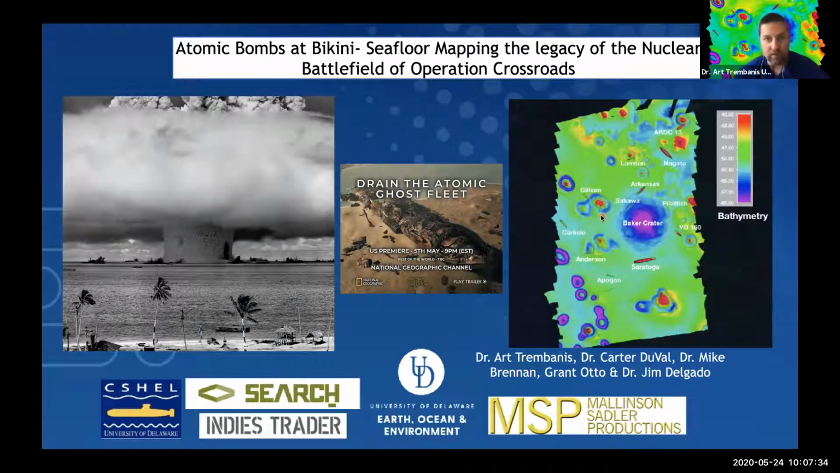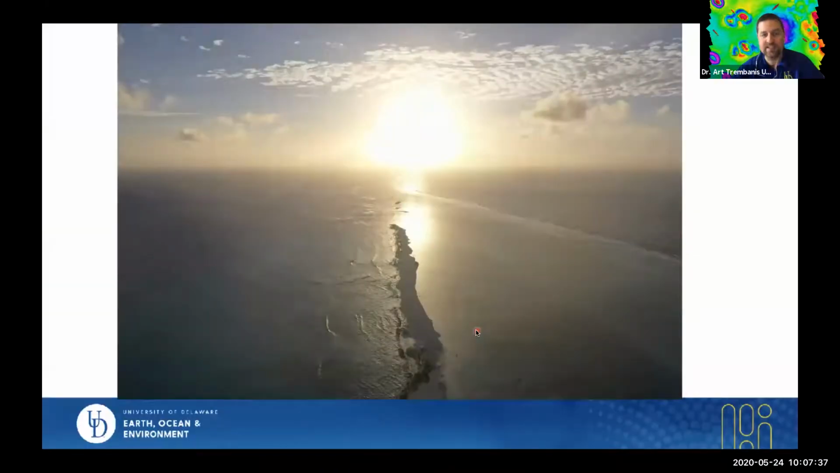Let me move into my slides. This is what Bikini Atoll looks like today, a set of small islands in the Marshall Islands chain in the Western Pacific, very remote and idyllic.